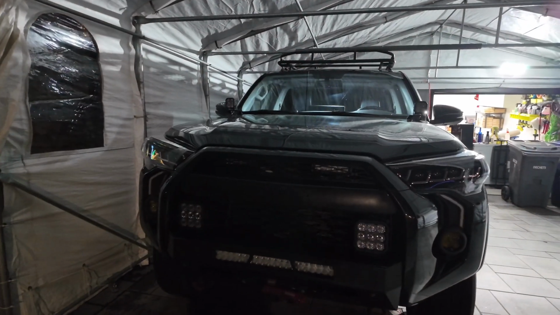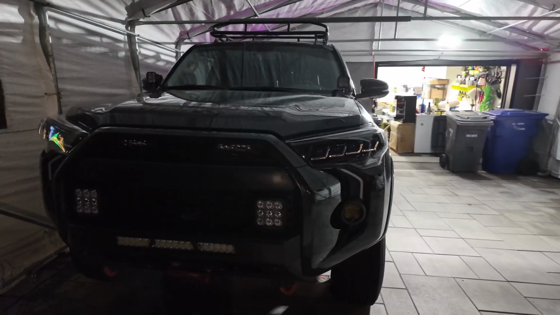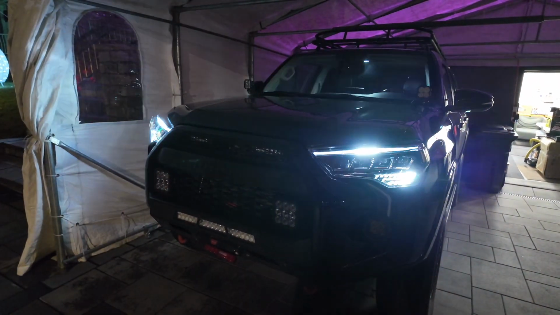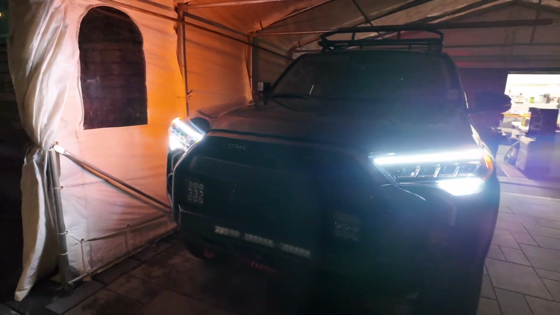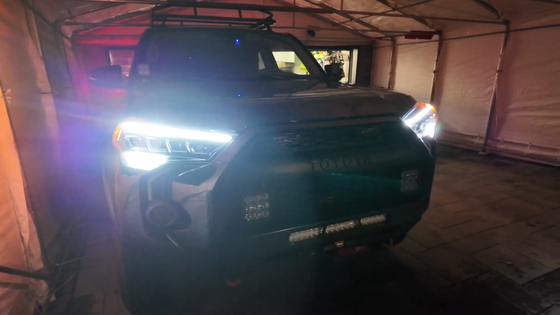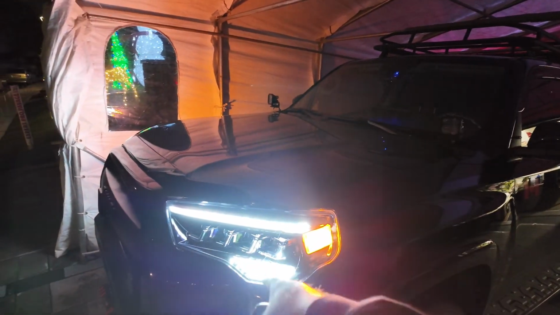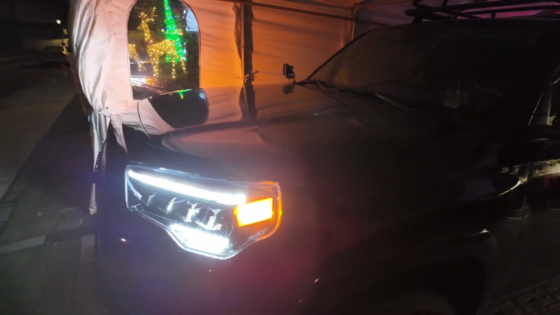So this is the Gen 2 headlights from Cartrimhome night drive test. That's the sequence, startup sequence. Then it goes full LEDs. For the time being, there's no amber. We're working on the amber. These are gonna be amber. Actually, this one is switchbacks.